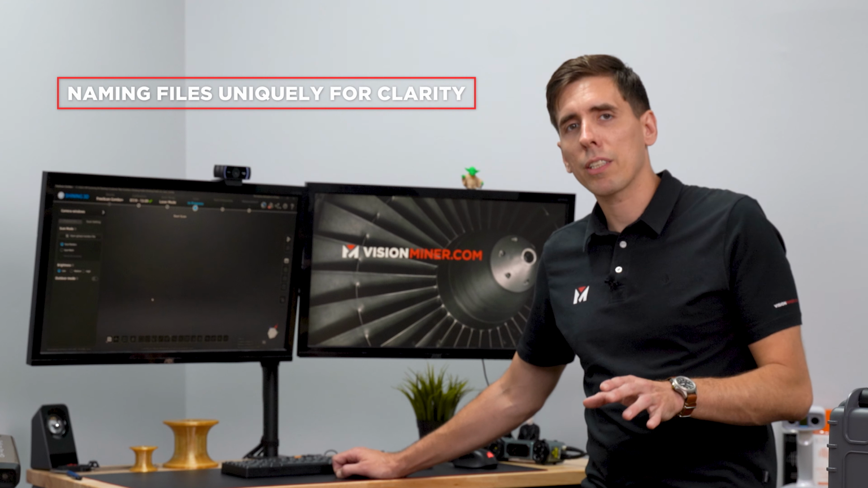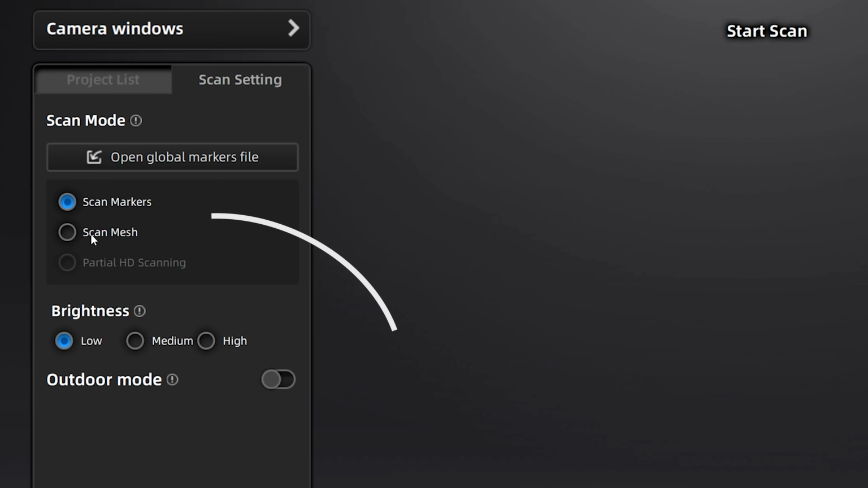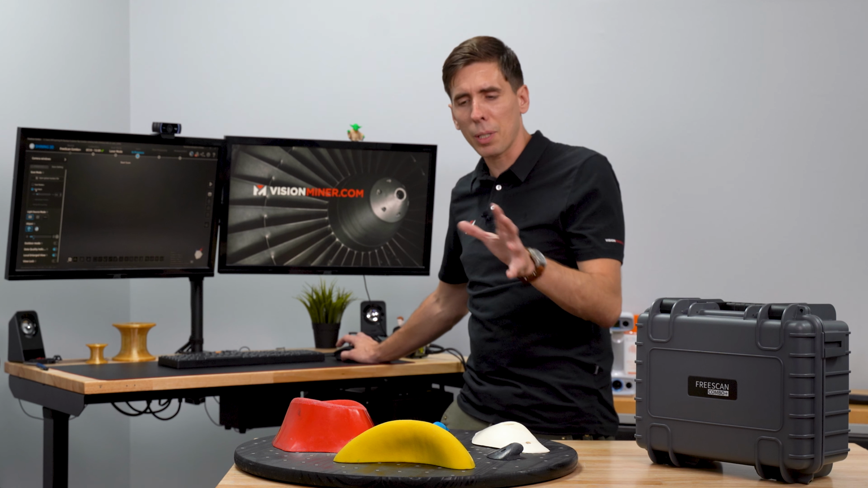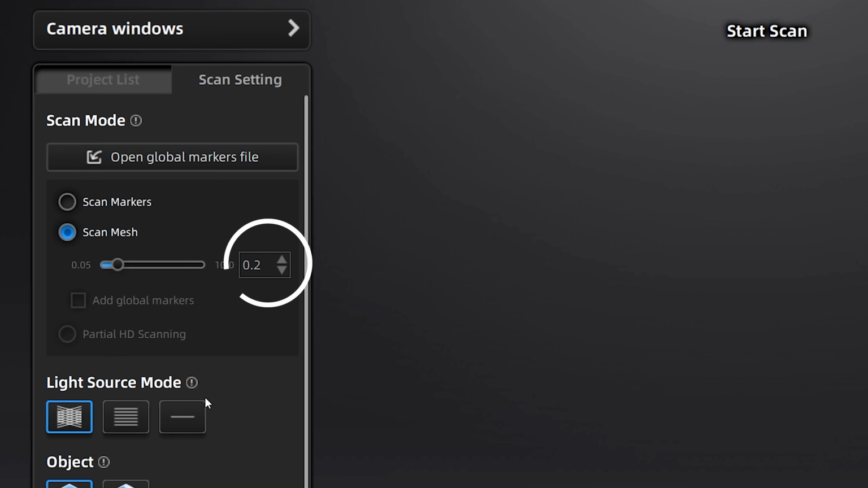On some projects, I actually like to put dates. If I'm doing a lot of scans in a day or a week, I'll put the date as part of the project name. So I'm going to go straight into scanning mesh, because you can get a little bit more angles and better tracking if you pre-insert all your markers, but we don't really need to do that most of the time. And I'm going to scan this at 0.2 millimeters.